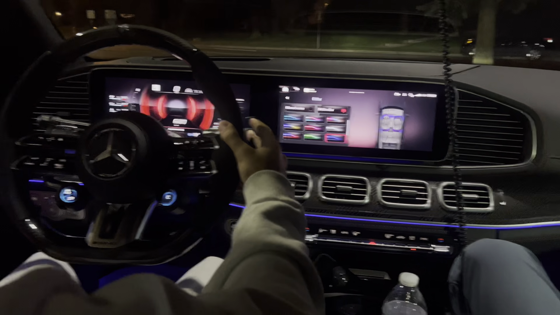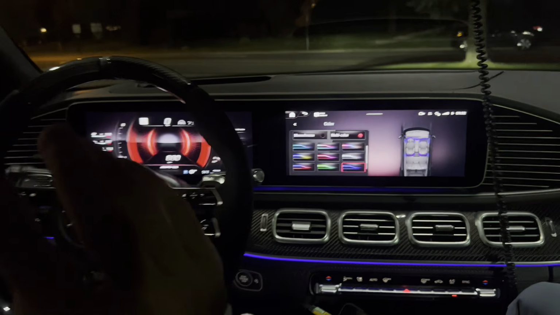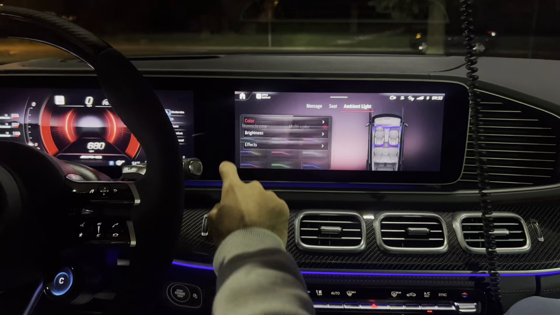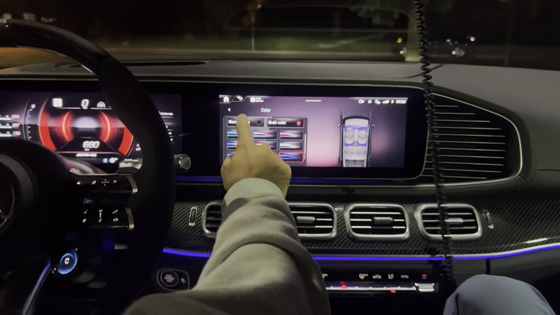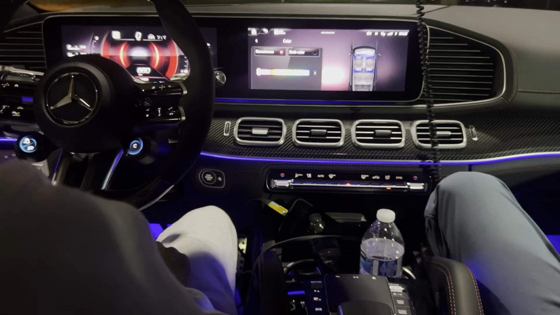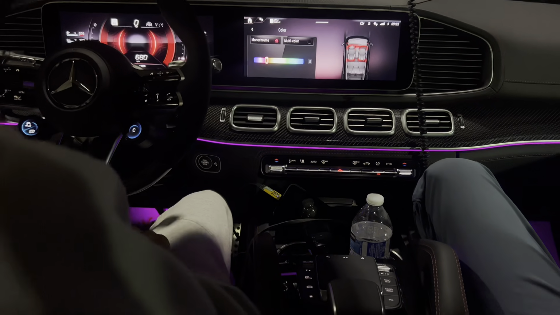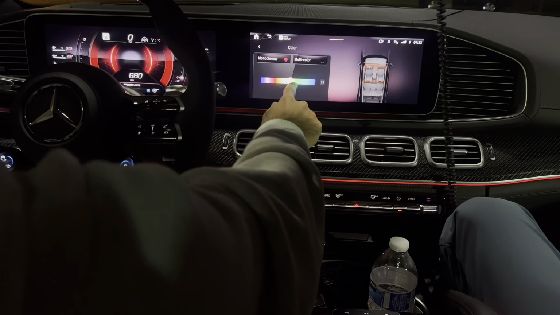Look at this. All right, so show us the options real quick, brother. So guys, let's get into the infotainment center. We got the multicolor ambient lighting system. Show us the colors real quick, the differences. So let's go to the bar. I'll show you this purple. It's like bluish purple to red, even by the seats, green.